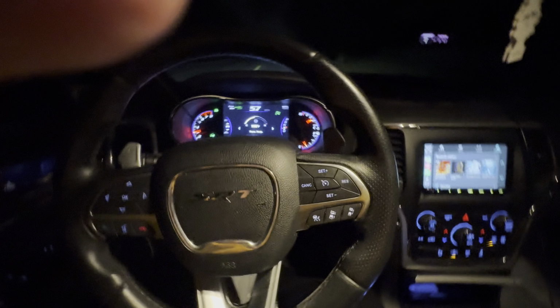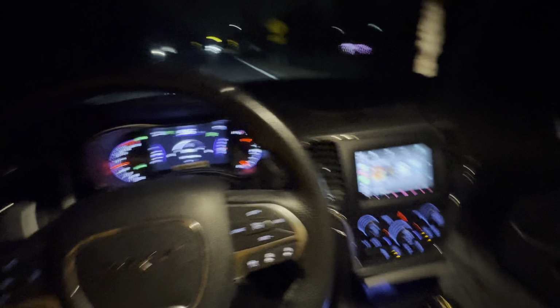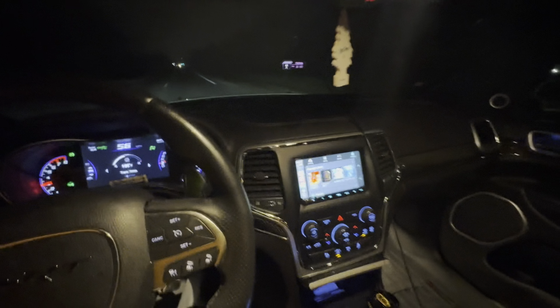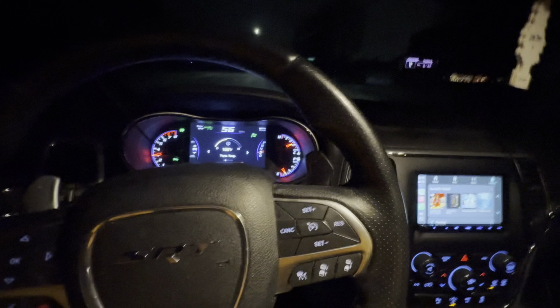Honestly, bro, the interior has held up very well in this car. I have had people messing my stuff up, and it is very easy to clean. I keep my car clean as fuck, but every time someone gets in my car, I'm cleaning up behind them. I got WeatherTech floor mats. I got a subsystem too. I'm gonna show you guys the subsystem once I get back to the gas station.